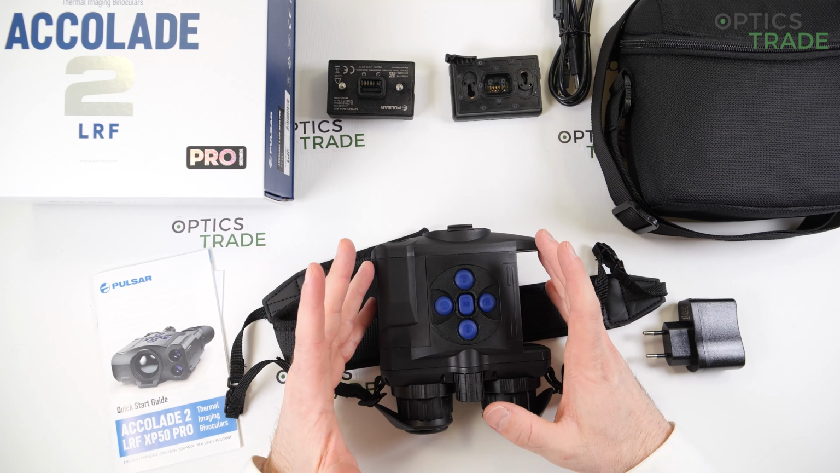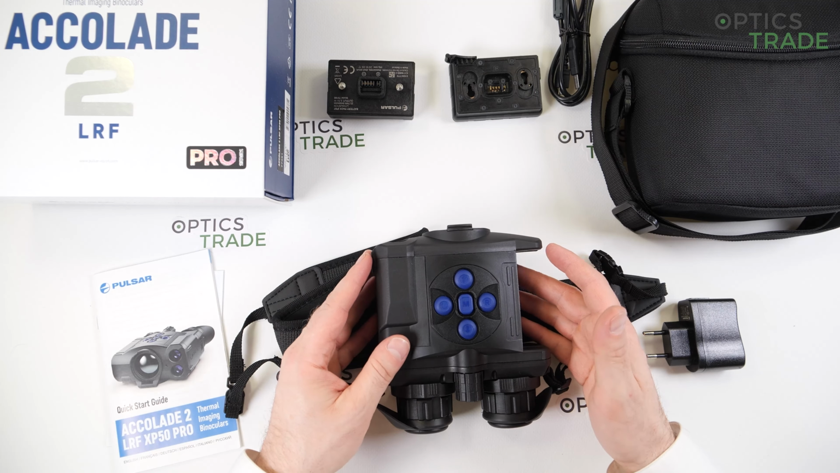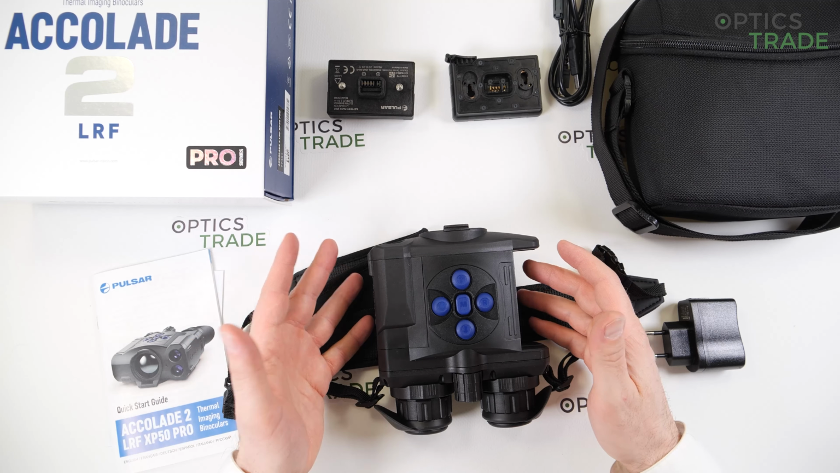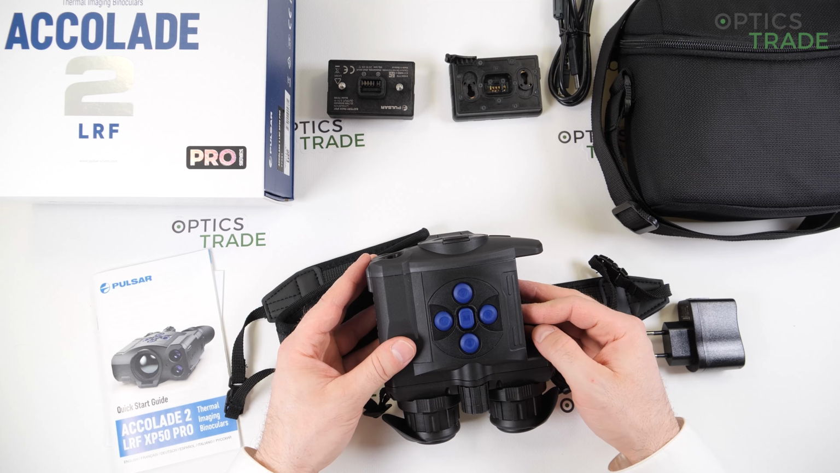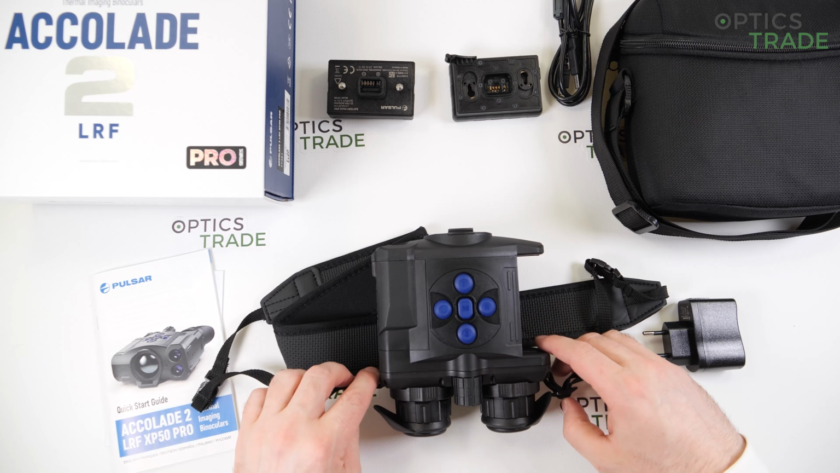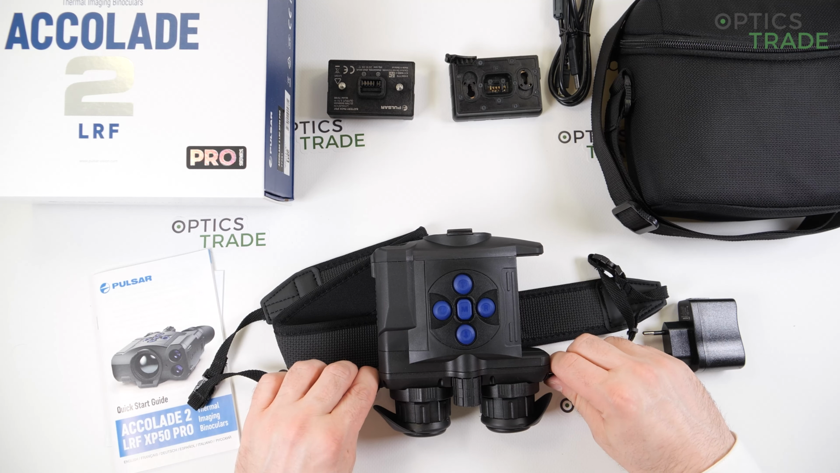The device also has Wi-Fi capability, so you're able to connect it to your phone, and you're able to basically control your whole device and all the functions through your phone through an app called Stream Vision. Please check our review of the Stream Vision app. It is still now in 2021 one of the best apps on the market.